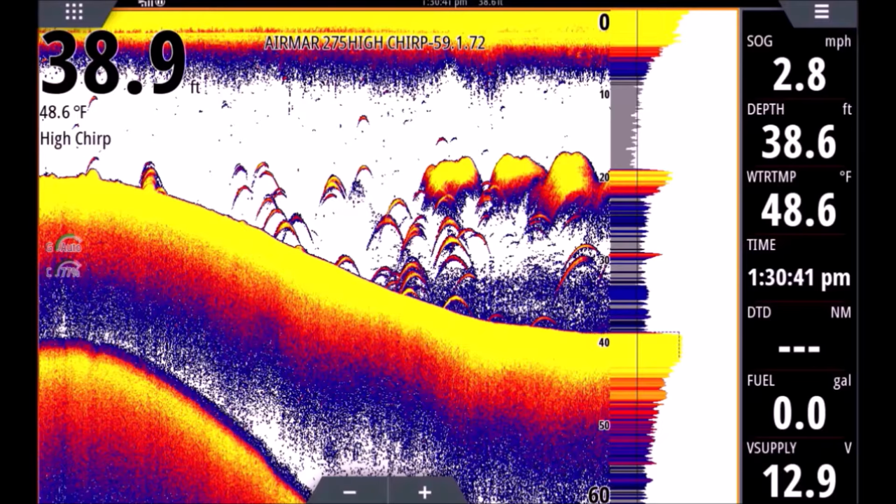All right, our arches are really pretty. They're almost perfectly symmetrical. That means our transducer is set up properly. If our transducer is a little crooked, or if it's tilted up or down too much, we'll get half arches, like check marks. So here we have nice full arches, so we know our transducer is nice and level. So we have our bait schools here, we have our arches.